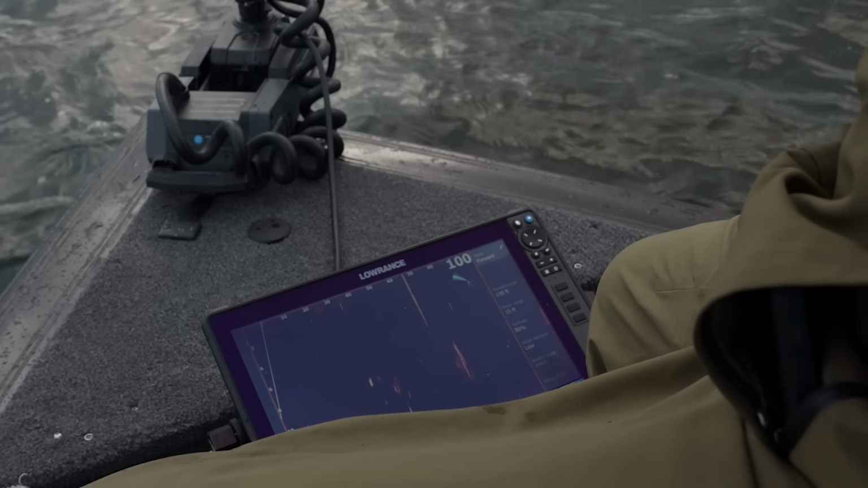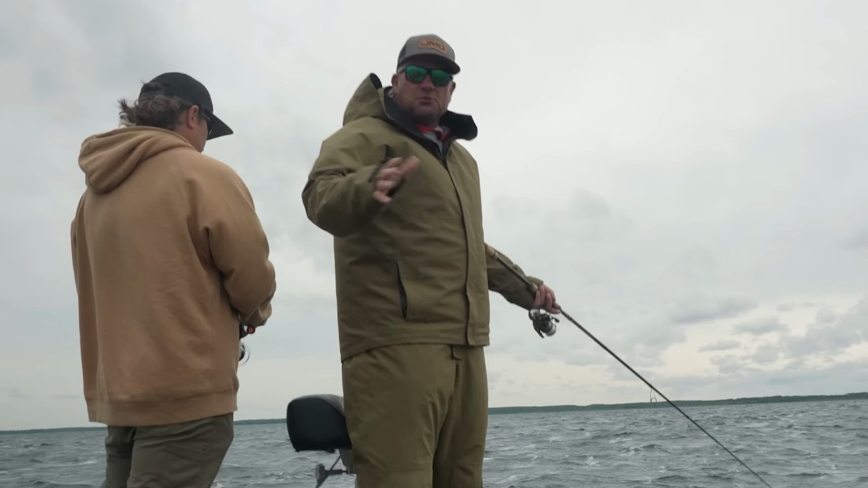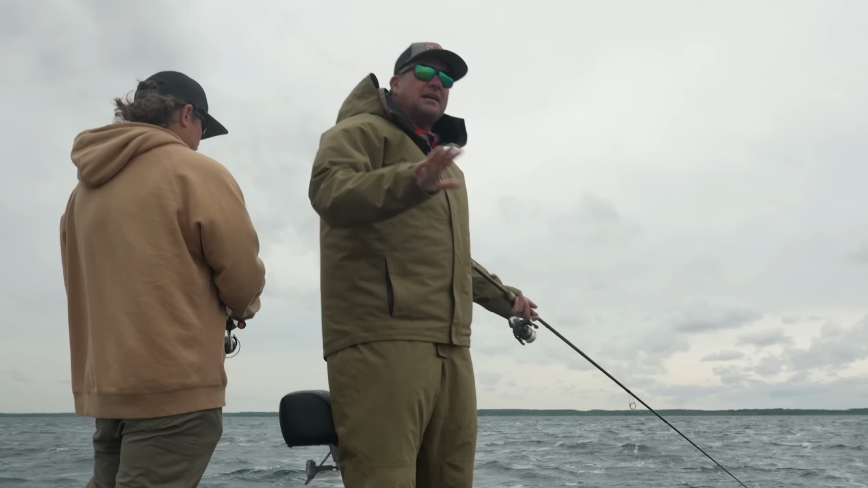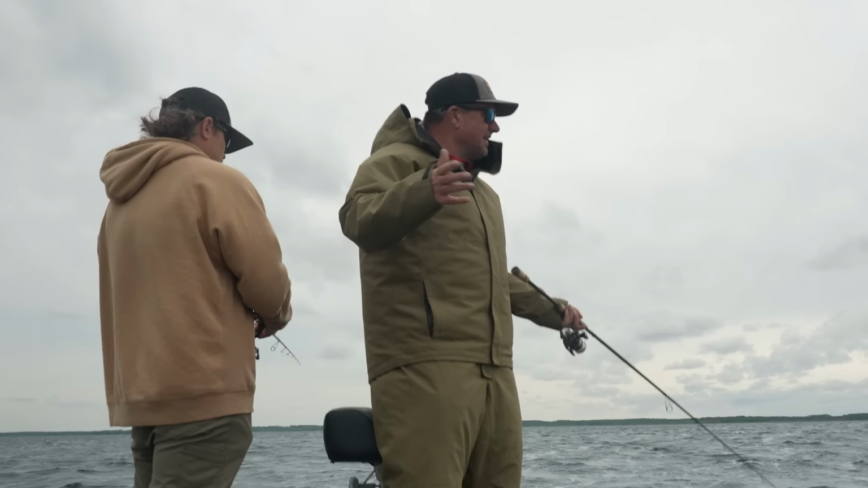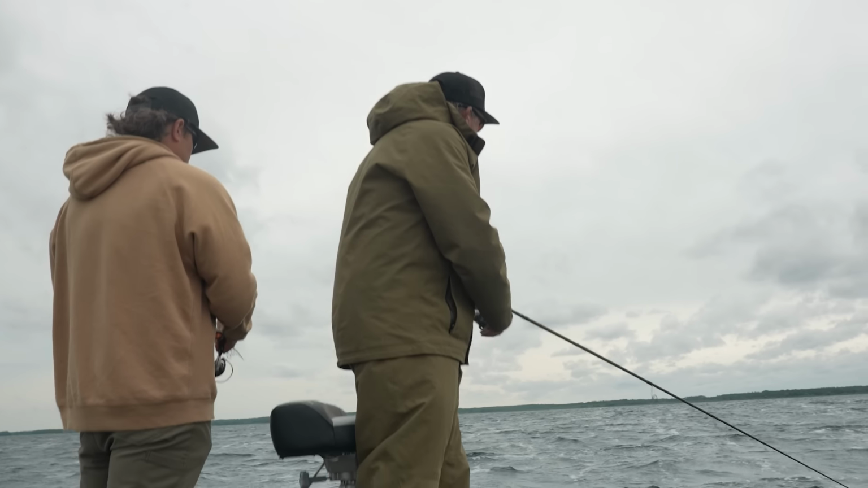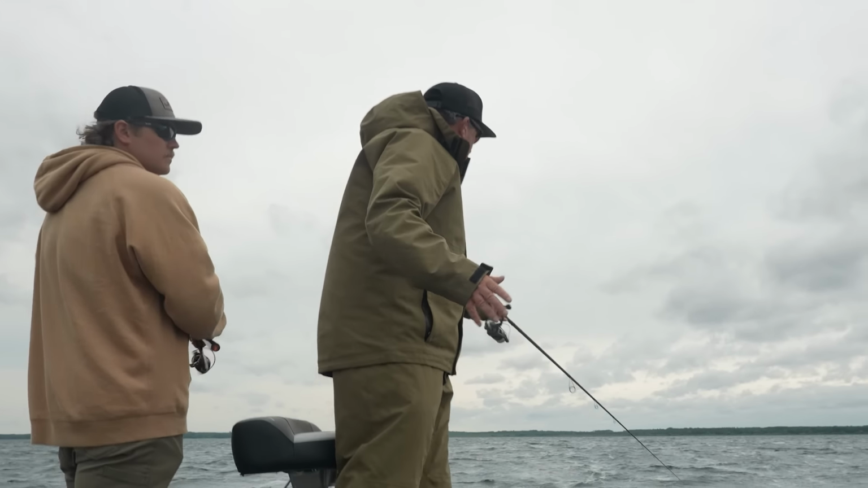If it's 30 fish all in a big school, not to say that walleyes won't school that way, because sometimes they do, but a lot of times I find that, again, the rule, if it looks too good to be true, it's not. That's probably one of the easiest things. If the schools just look too big, a lot of times they're suckers.